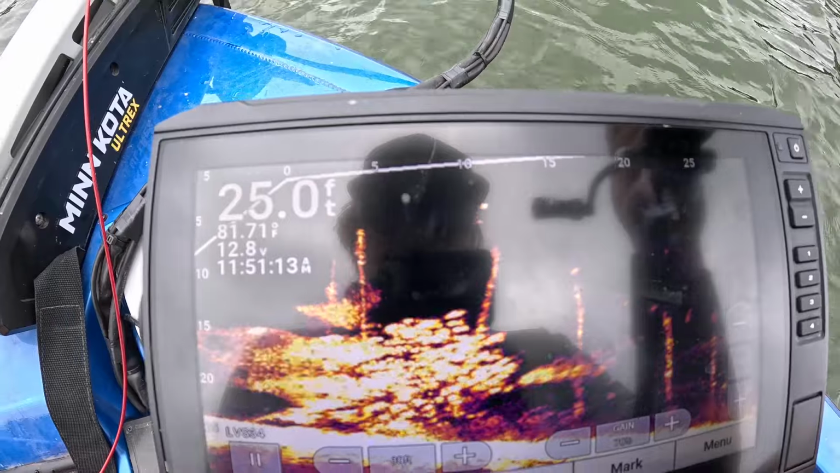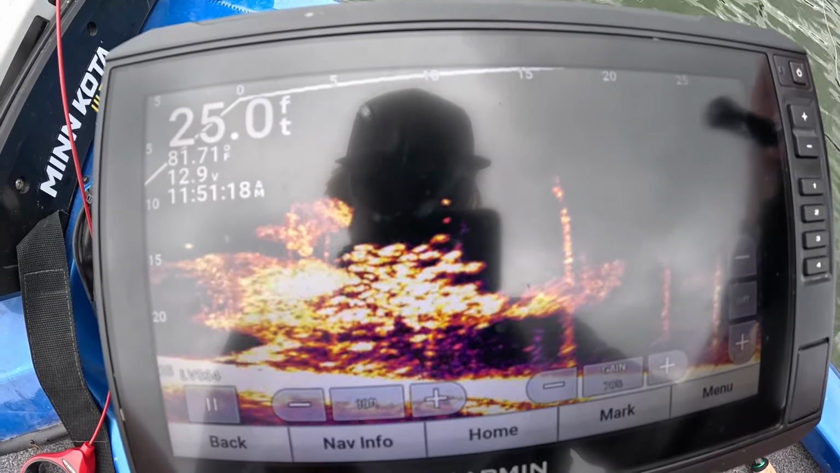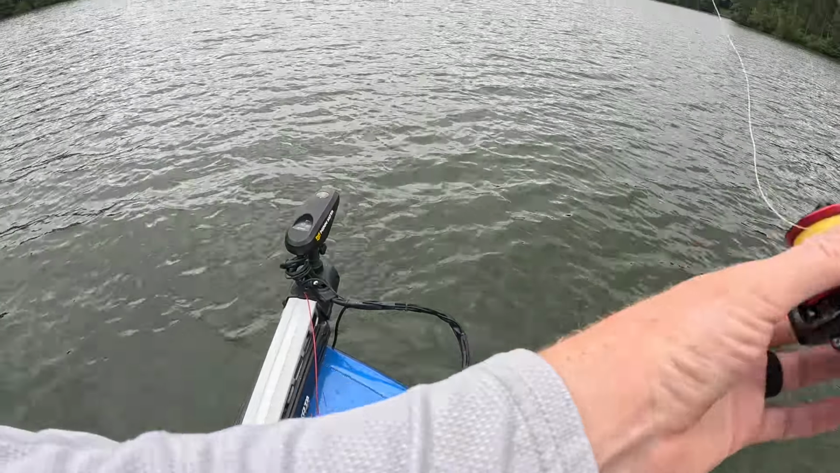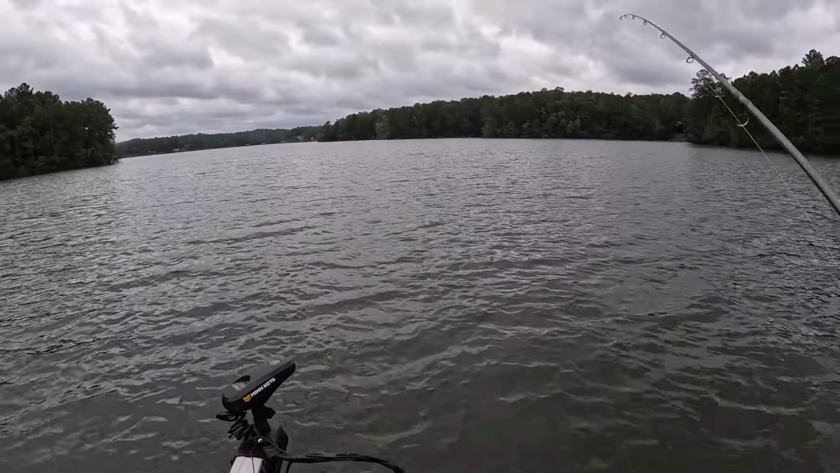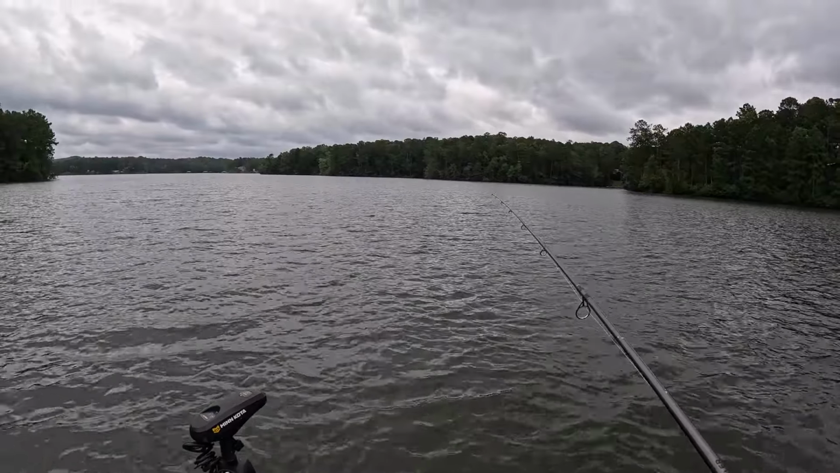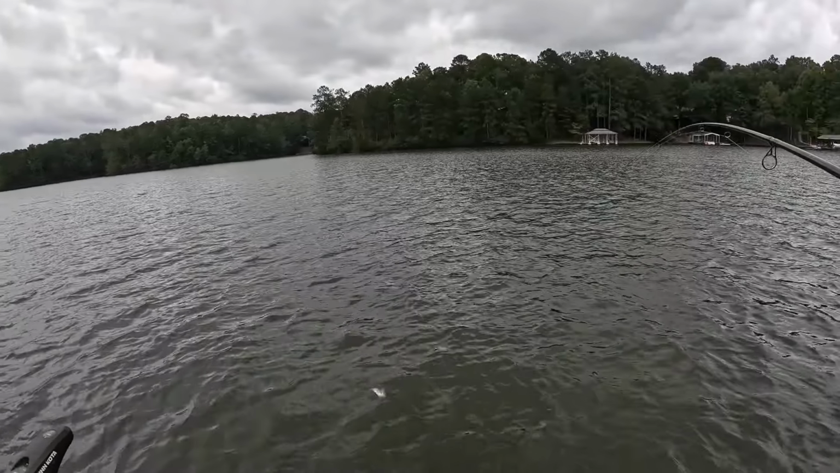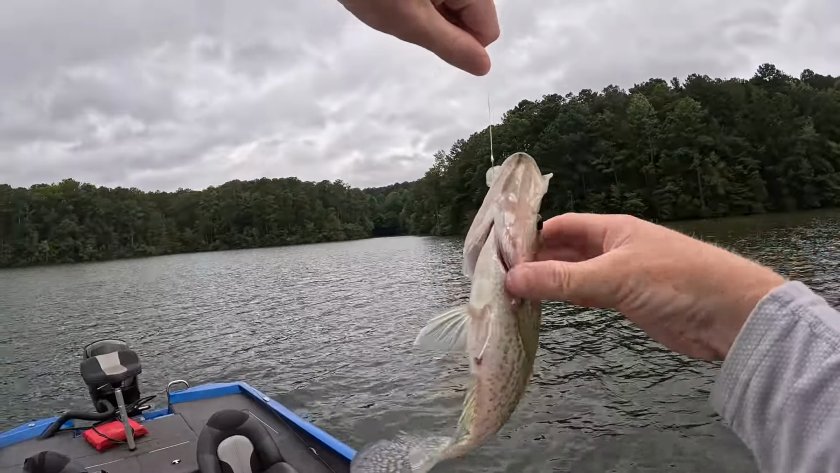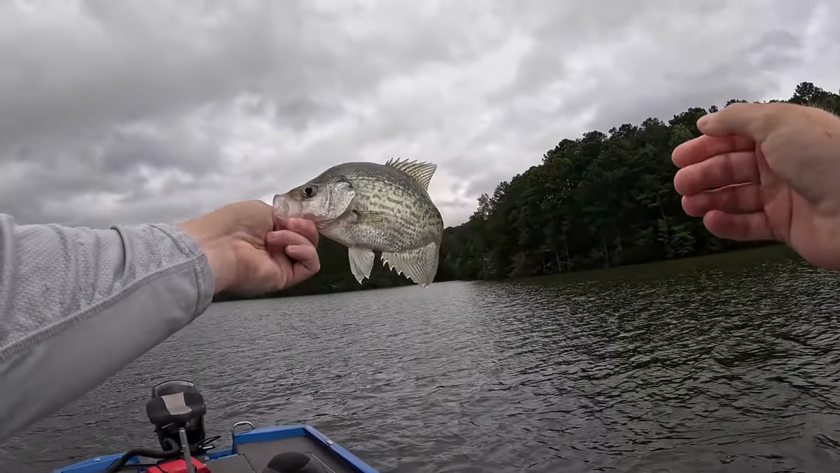All right, there we go. 25 foot deep. See that bait falling into them. Should be getting the bite here in a second. If you're interested in doing this at Lake Wedowee on a guided trip, just let me know. Send me a message on Facebook, send me an email, leave me a comment. This right here is a nice one. Oh yeah. But yeah, I do guided trips on Lake Wedowee. We do a lot of this right here, catching these nice East Alabama crappie.